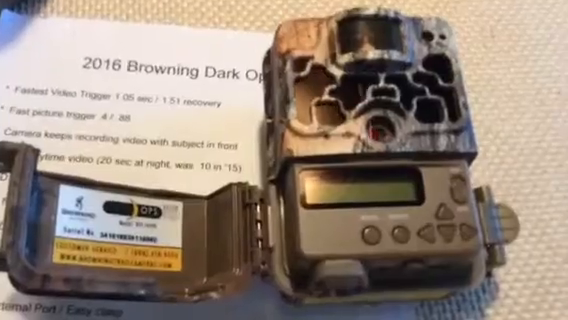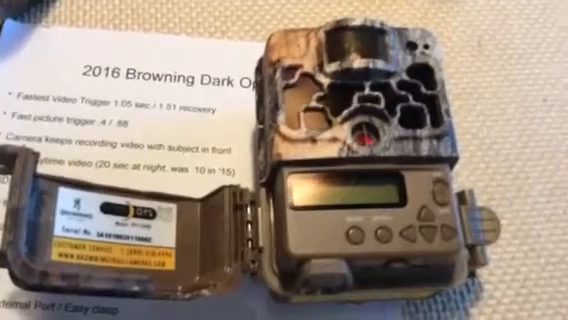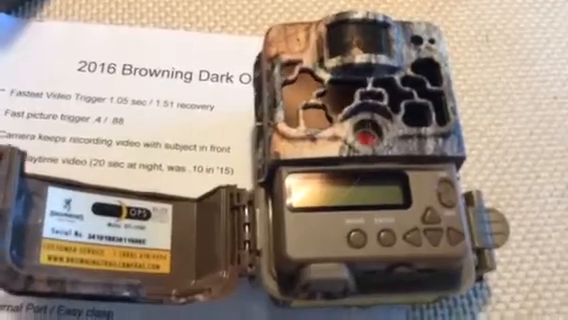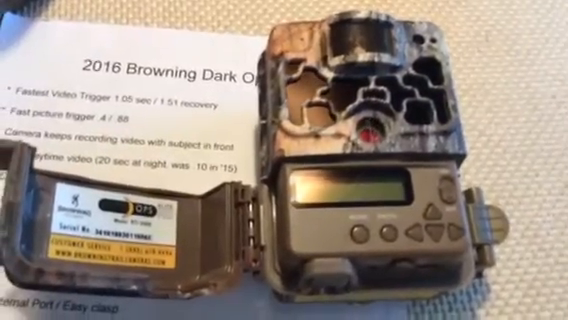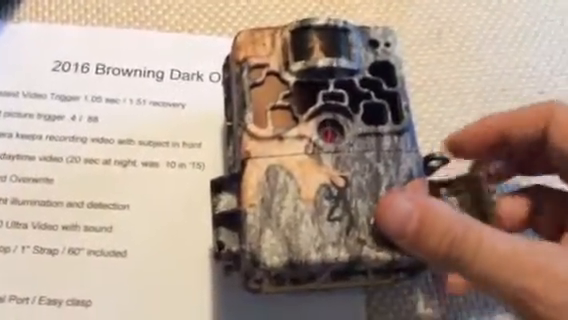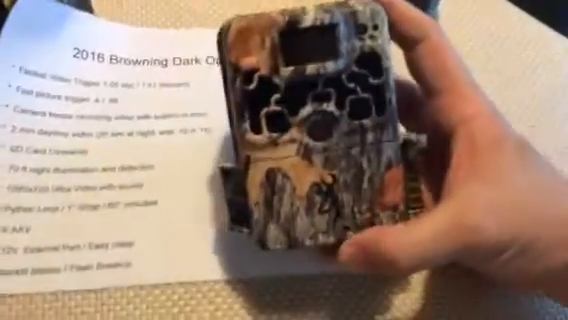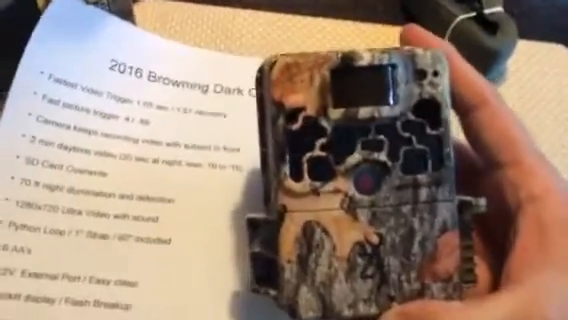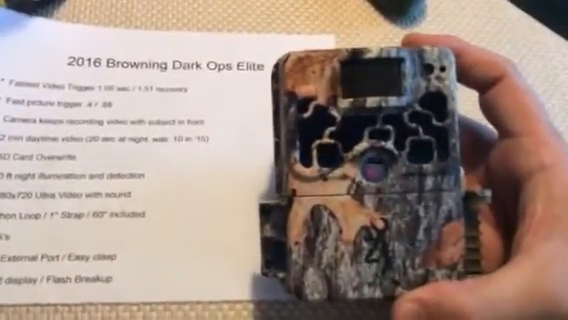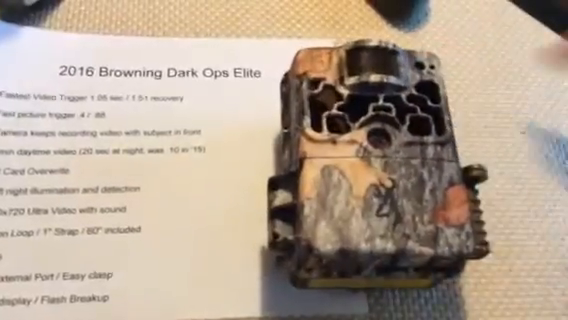And at some point, for those of you who remember on those original cameras when I was so impressed with the video trigger, we're going to do some speed tests on vehicles and see how fast we can go and have the camera catch us and put us in the frame. This is exciting. I have been really happy with my Browning cameras. They've been absolutely tremendous. And look at how tiny this little guy is. The 2016 Browning Dark Ops Elite trail camera. What a thing of beauty. Let's hang around the tree, see what happens, and I'll get back to you guys.